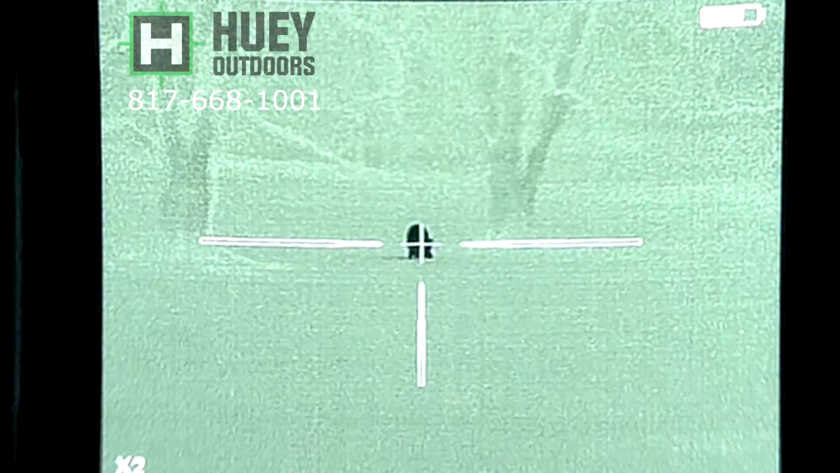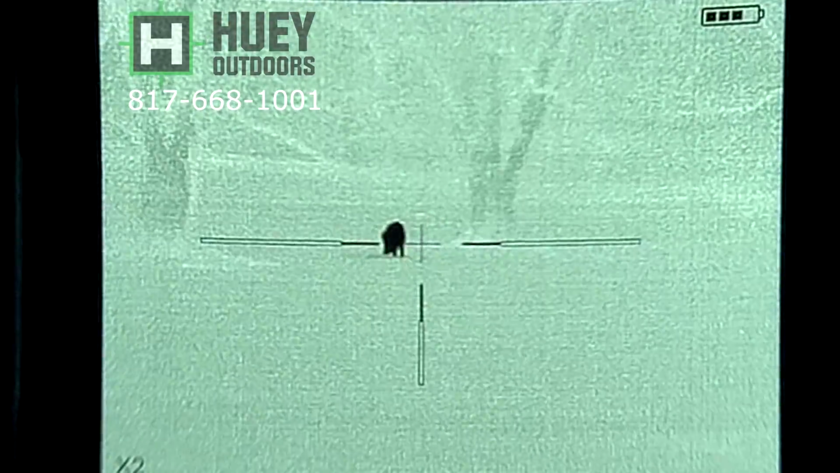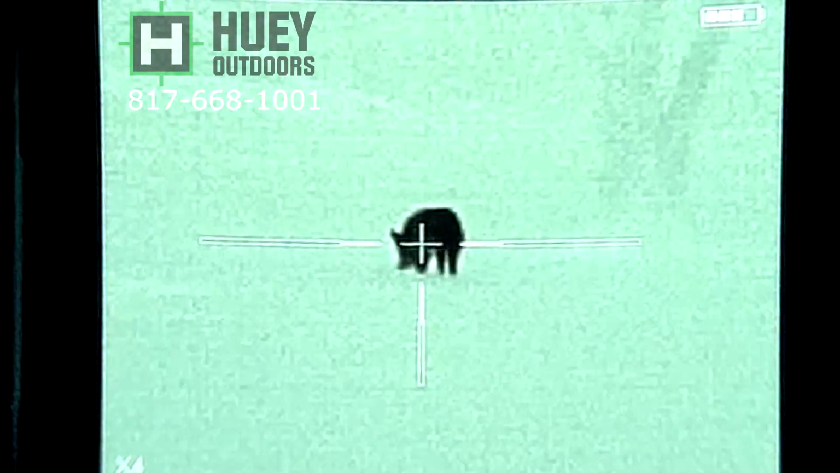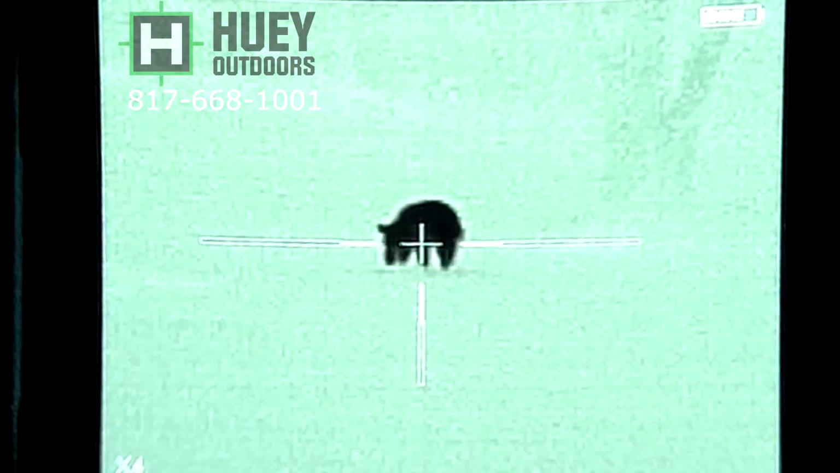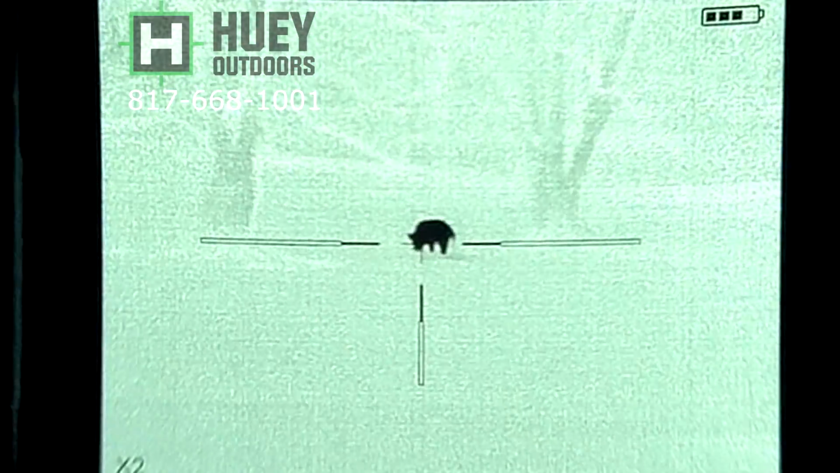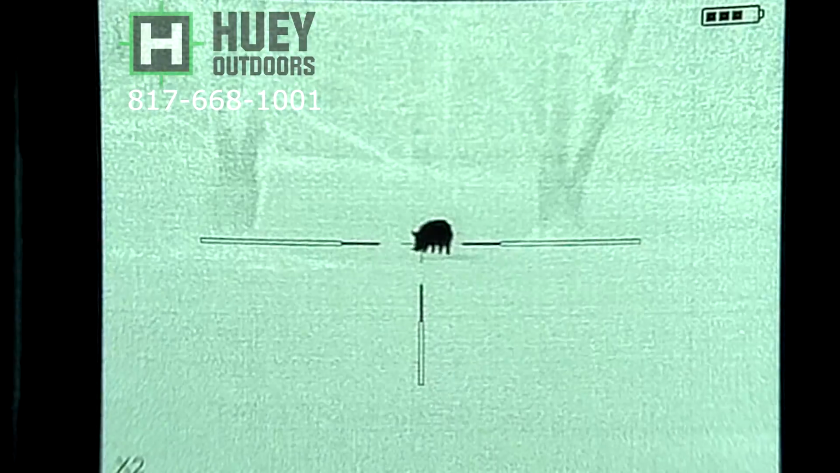Again, this hog, he's probably about 180 to 200 pounds. And he's at 186 yards. Just kind of gonna cycle through. That's 4x there. I mean, no problem taking it. I can take the shot even at 1x, but at 2x you can see the ear there and everything else.